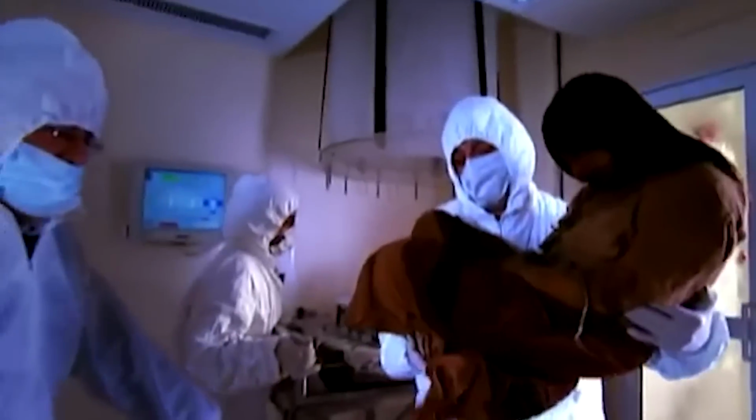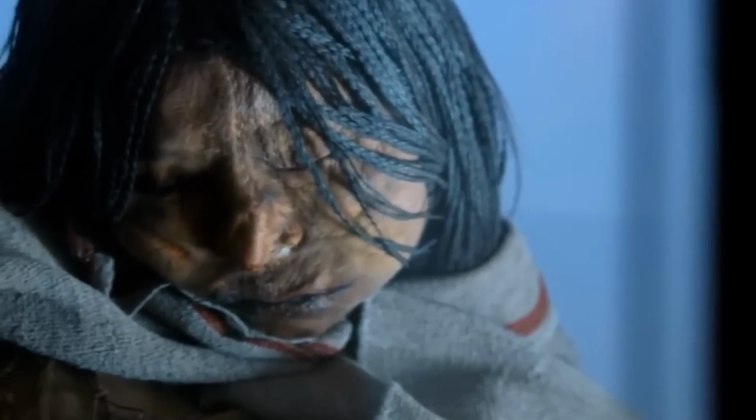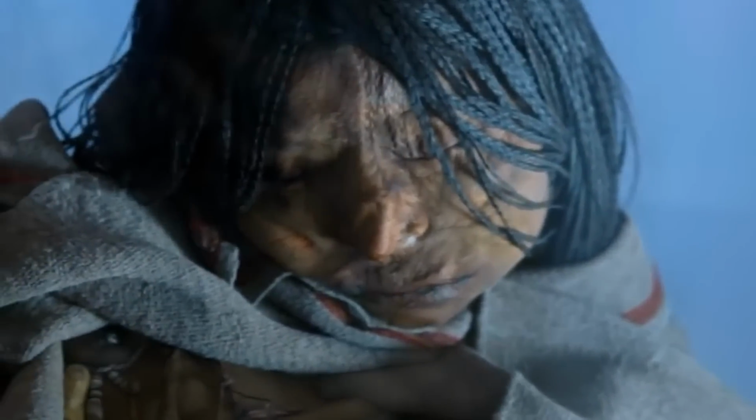Looking like a sleeping child, the girl shocked the archaeologists when she was found, because it felt like she would open her eyes at any moment. But actually, she had been dead for about 1,200 years, and was perfectly preserved, which muddled the researchers too. But her history is even more baffling.